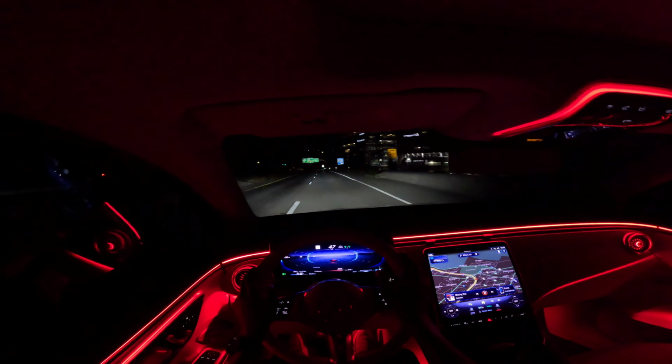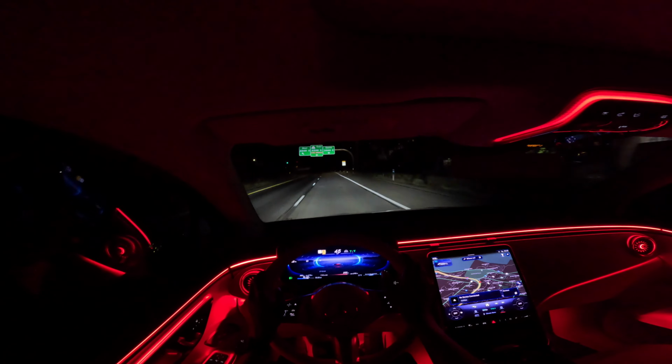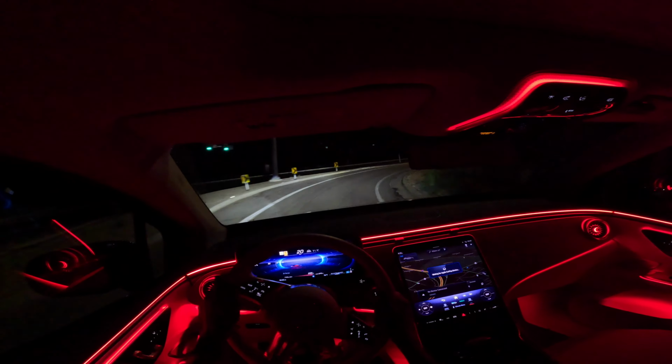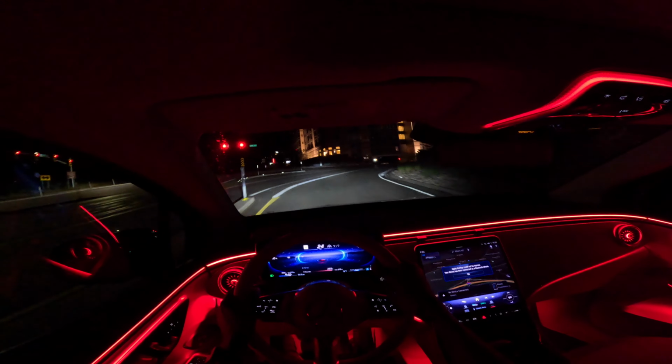The brakes are solid on this car, and as you can see, there's a speed limit assist which pulled up here on the ramp. It shows you the speed limit as well as the ramp, so you can actually approach the ramps at a much lower speed. So that's one beauty of the digital instrument cluster in this car.